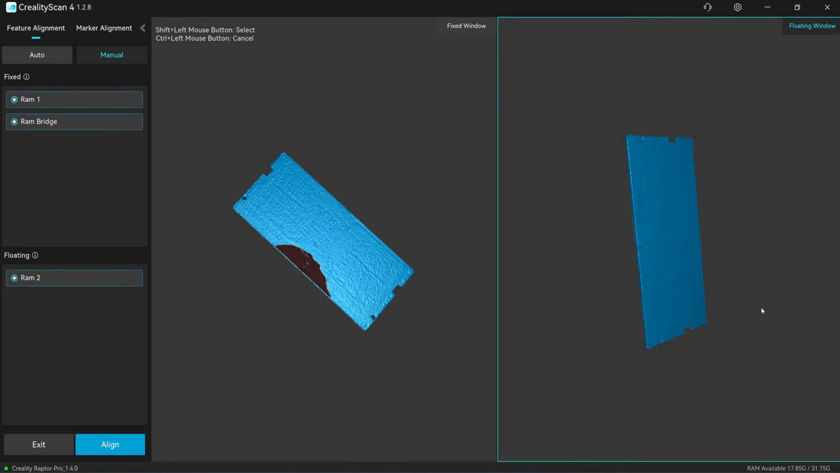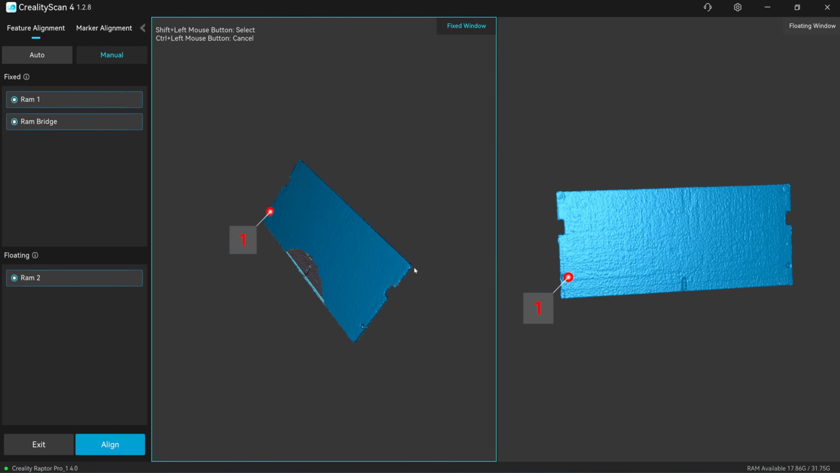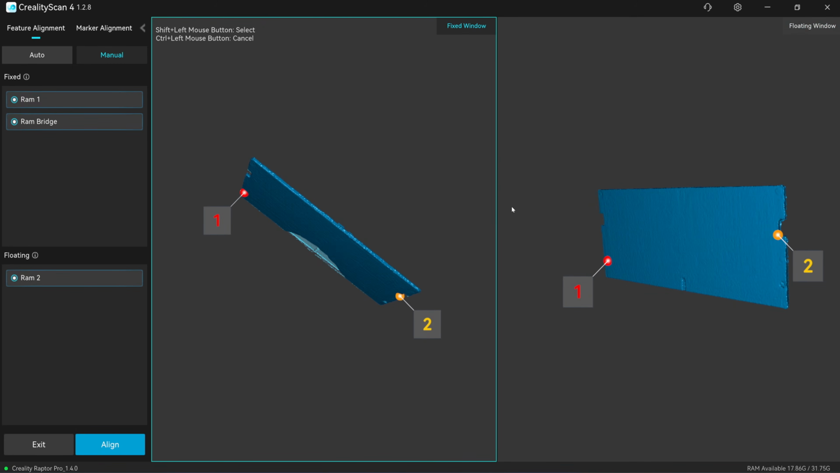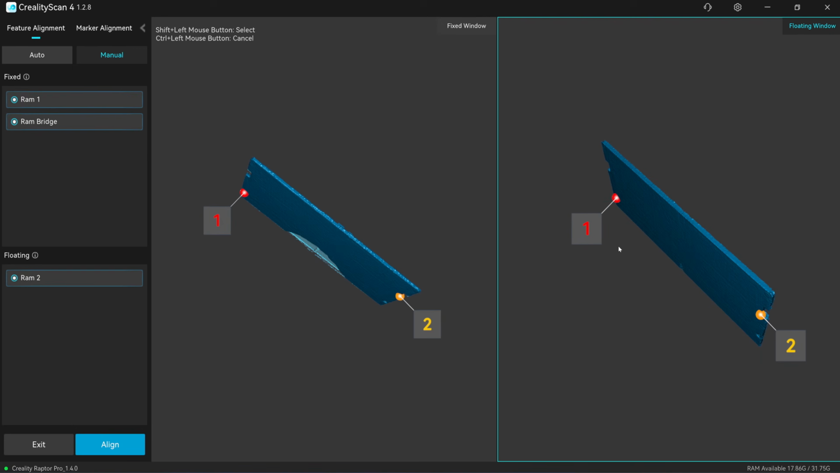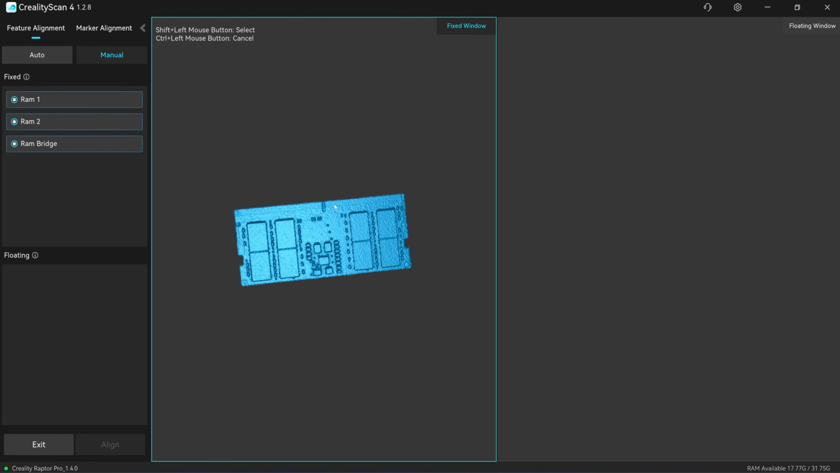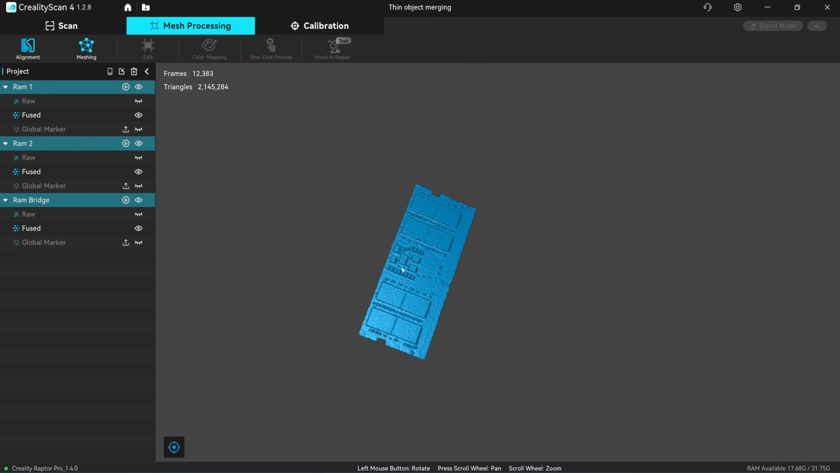So I will turn this into a hole here that I can use for alignment. And there is a corner here I can use. And for the top, yeah, I can use this corner here. So now all 3 scan is aligned. Click on exit. Now this is the 3 scan merged together.